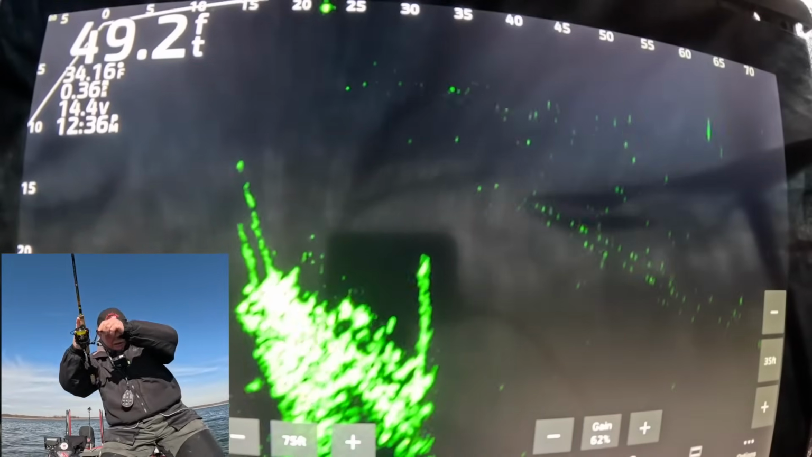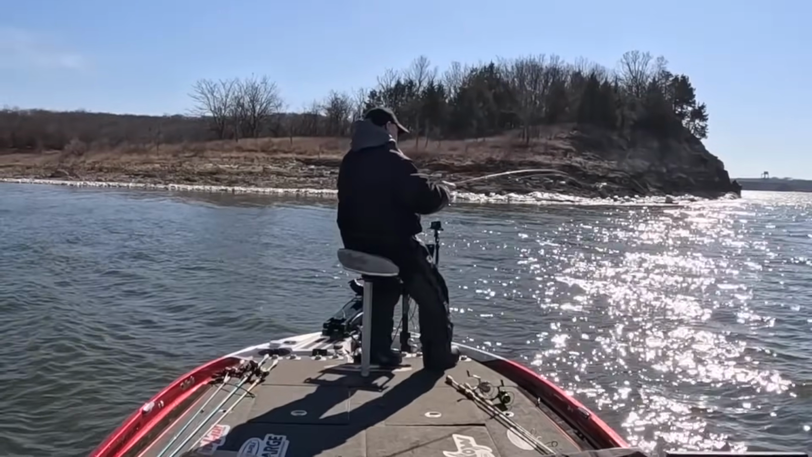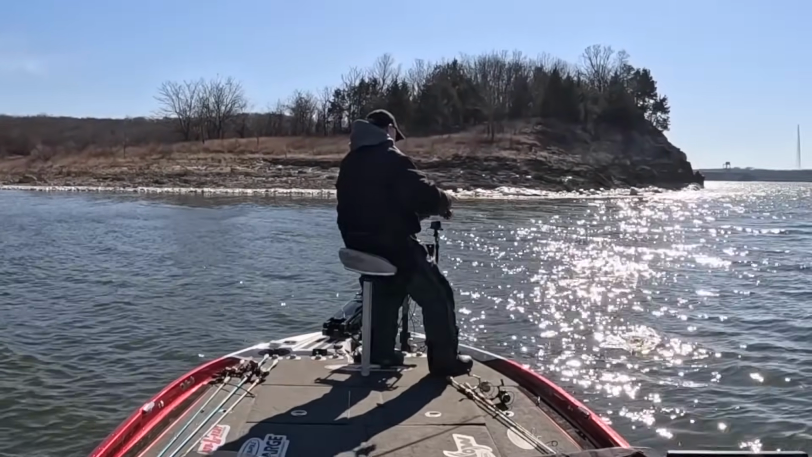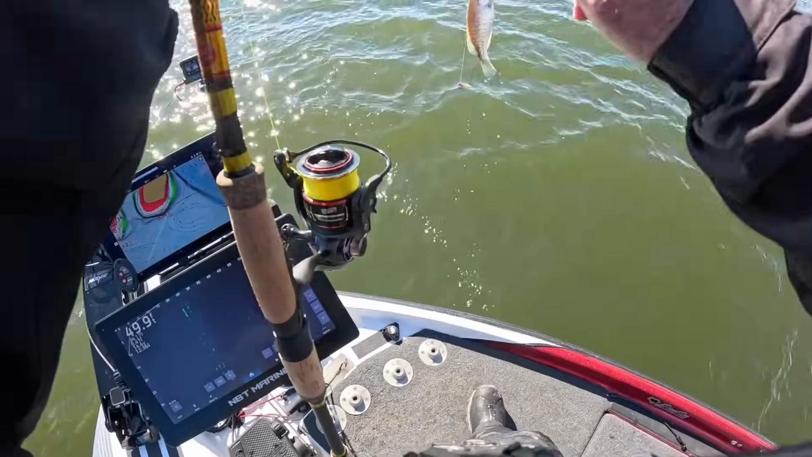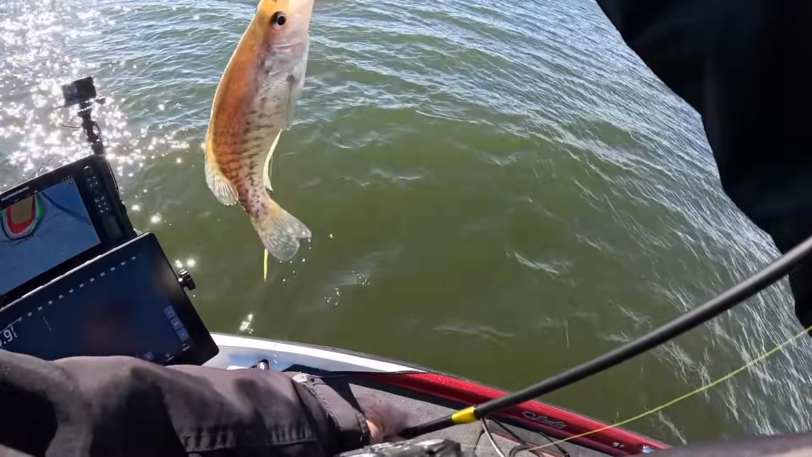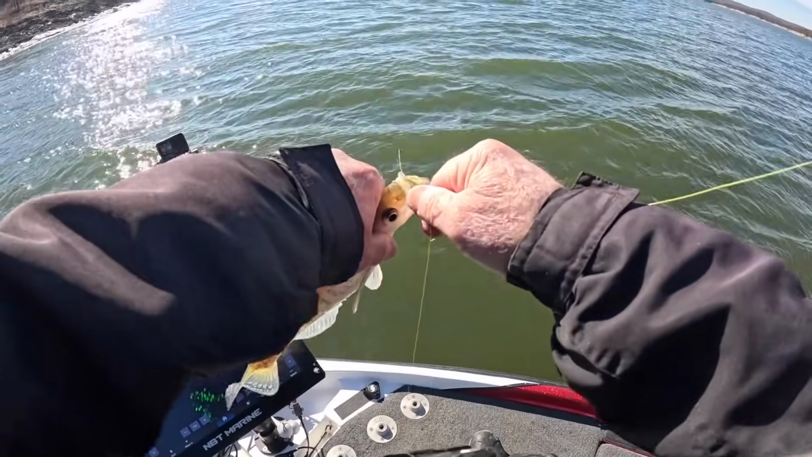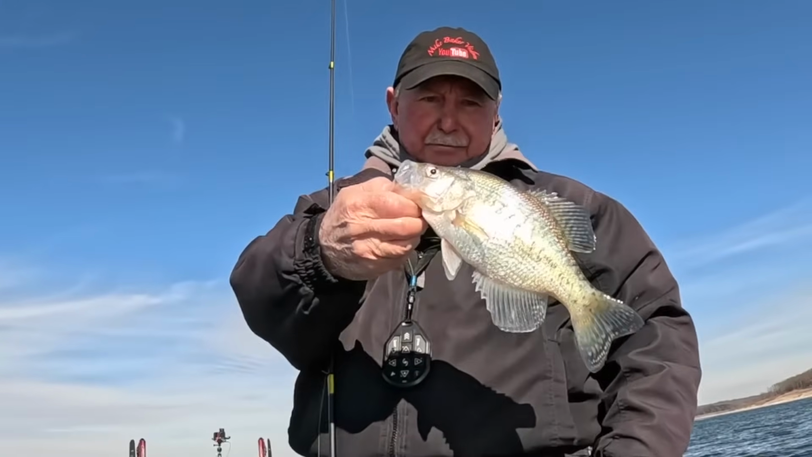There's one. There he got it. All right. There are a few of them eating that little jig. Well, my eyes are watering so bad I can't hardly see. Oh, yeah, those are nice little keepers, too. I mean, nice fish. That little white crappie. Yes, sir.